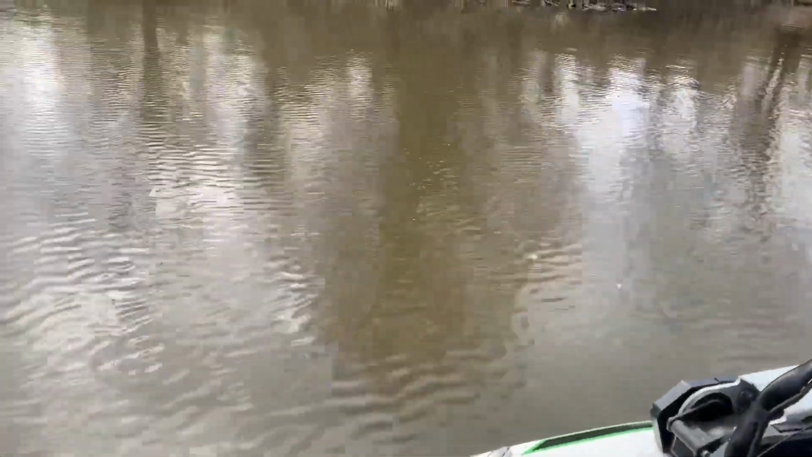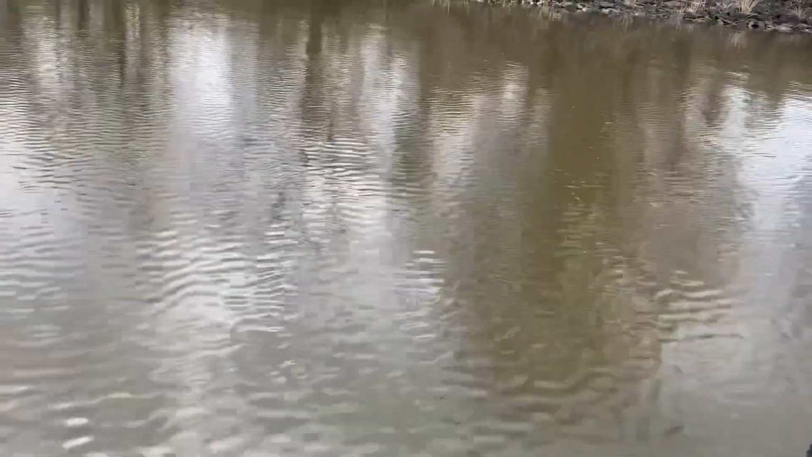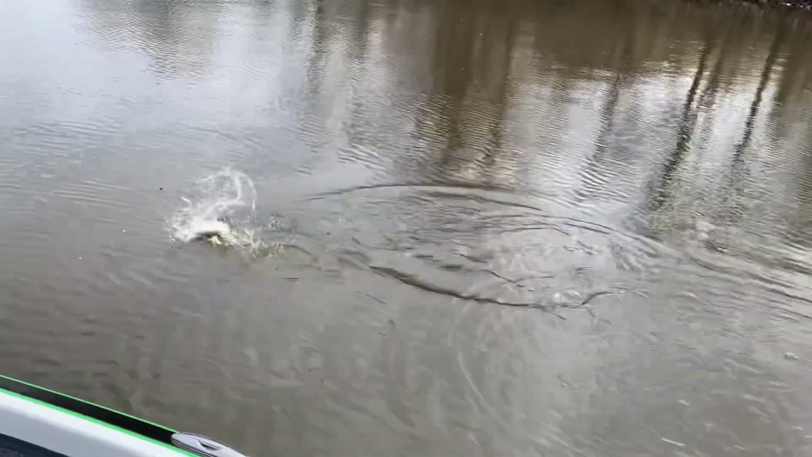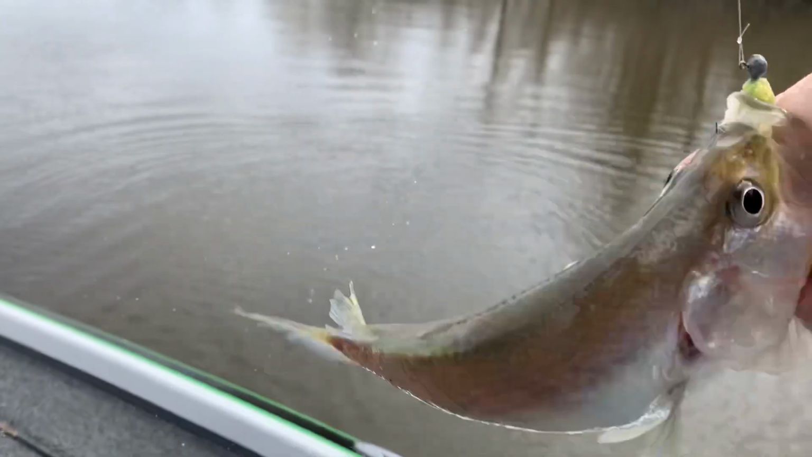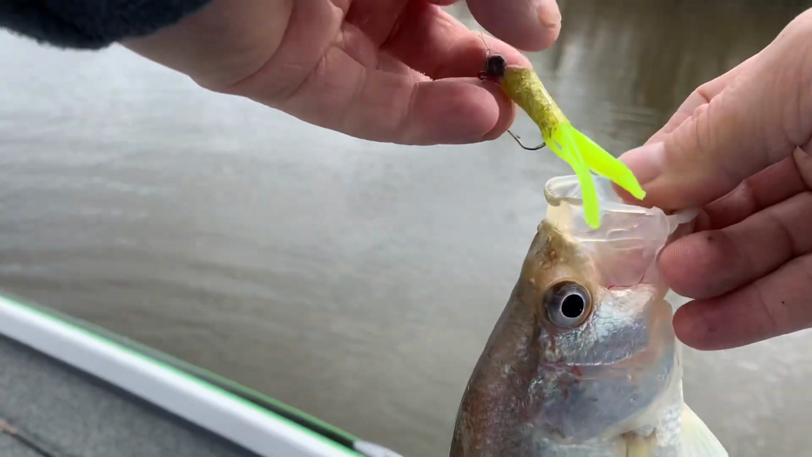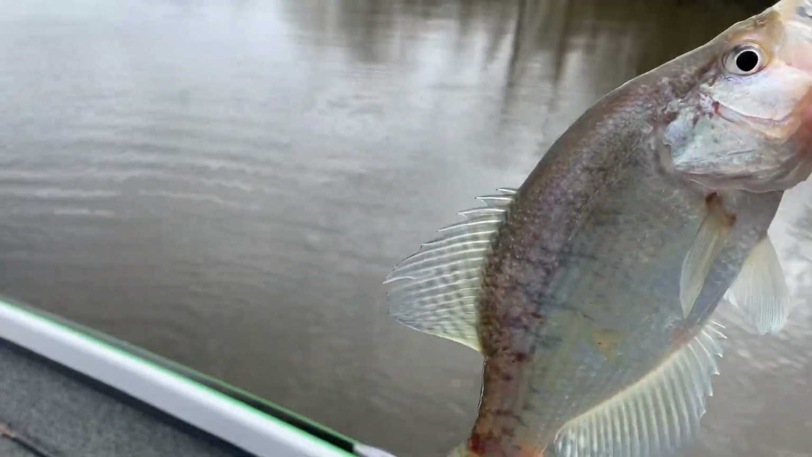A good one. Feels like a good one. Oh yeah. Same old golden chartreuse jig.